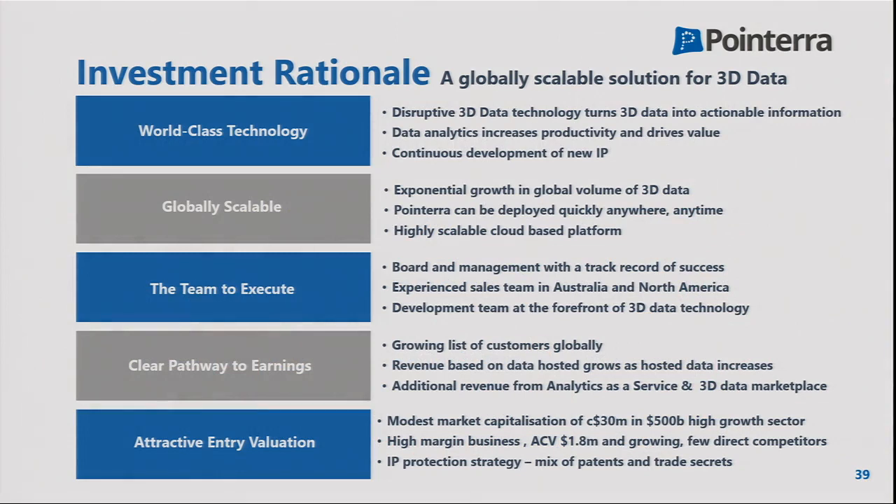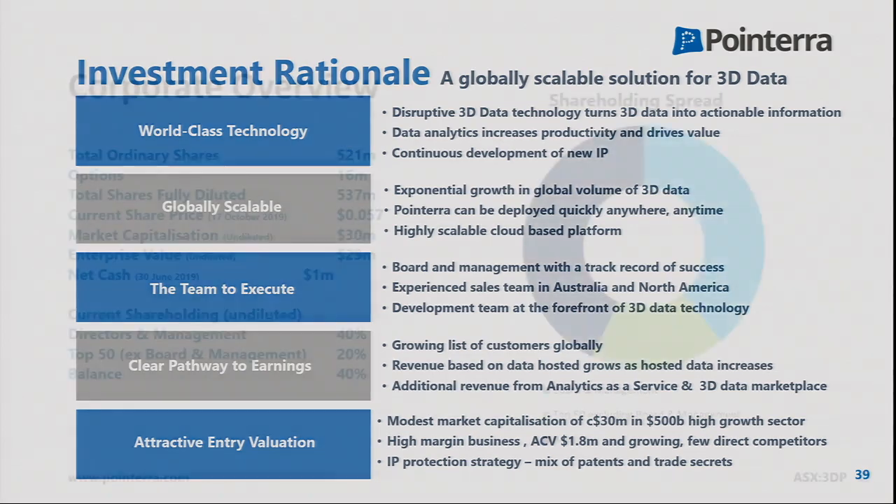So why would you buy a share in Pointera? We think we've got world-class technology. We've got a globally scalable business that has almost no barrier to entry in any market. We've got a fantastic team both here and in the US, and the US team's just expanded from 2 to 4 overnight, and the size of the US operation is just fantastic. We're so excited about that. We've got a clear pathway to earnings, and right now we think we've got a really attractive valuation, and are going to demonstrate compound growth in our ACV as we report into the future.